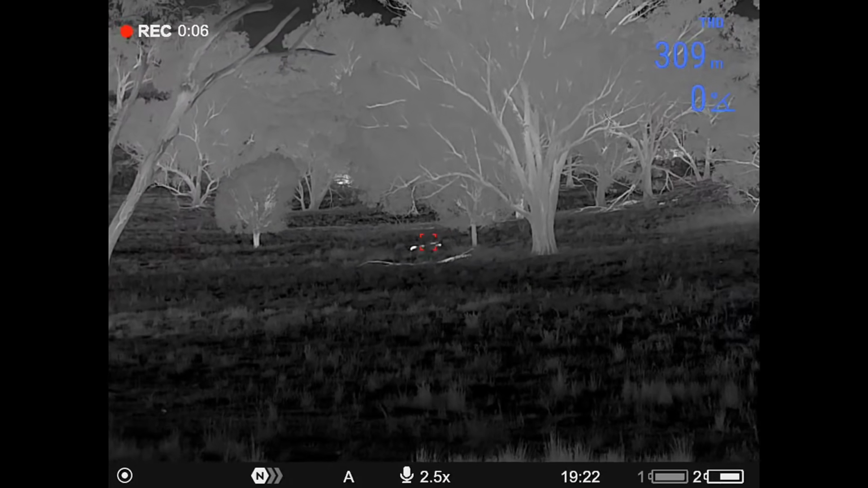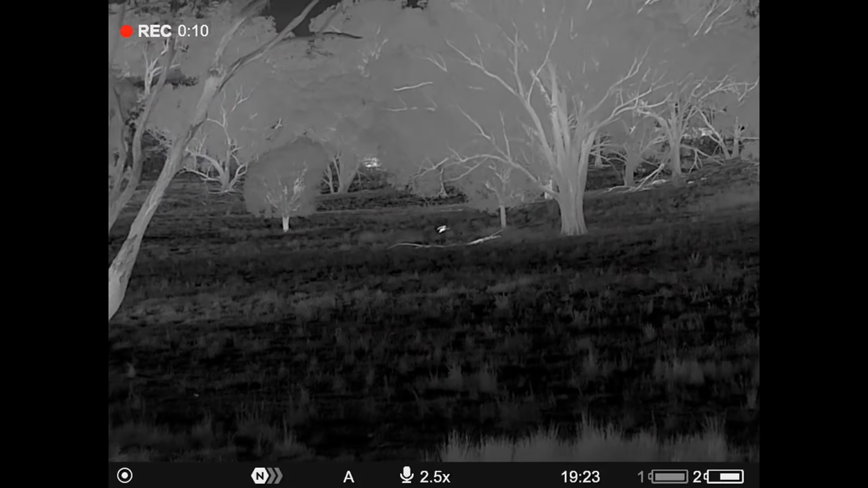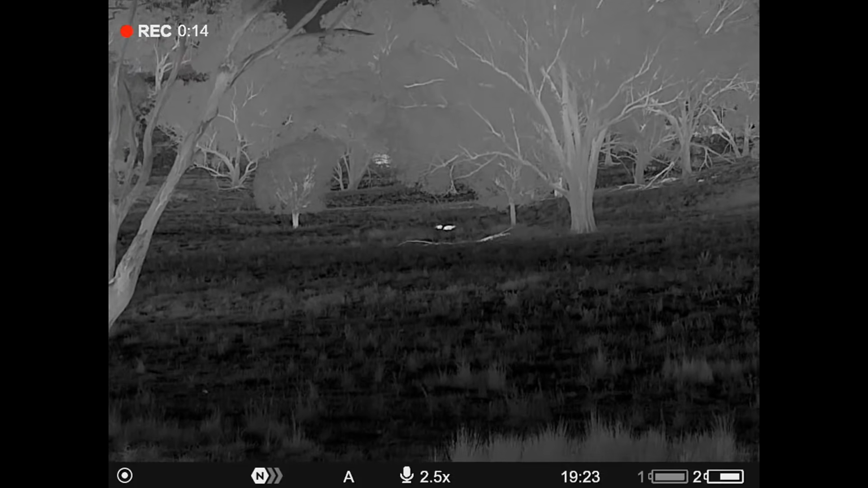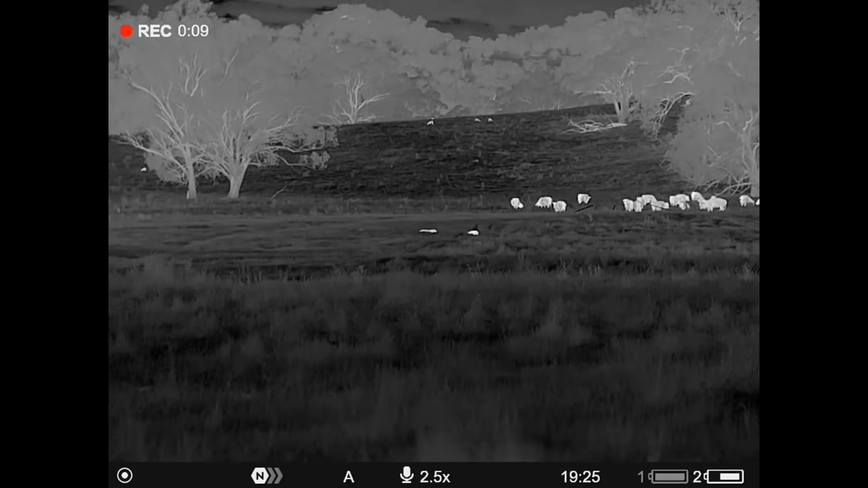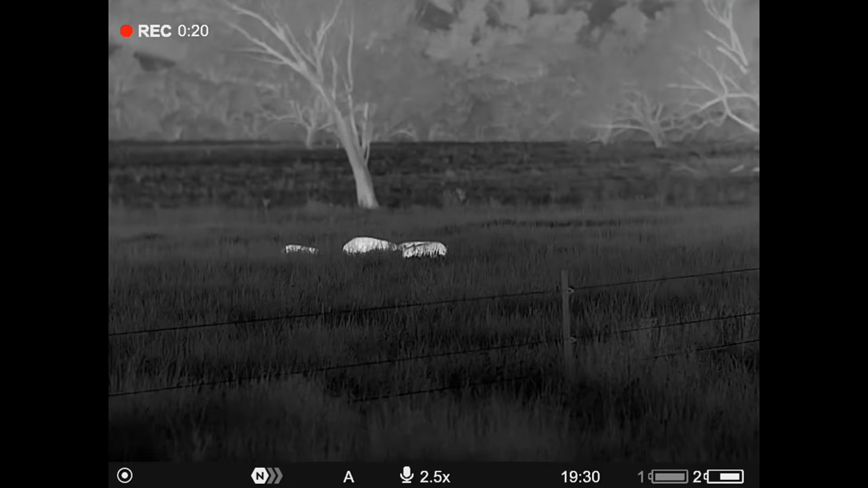Pigs, 300 metres away. Let's go and get on the hillside above them. Cut off their return route. The wind's good. See how close we can get to them. As long as I don't mix in with those cattle, I should be right. 200 metres. Keep going. Look at these guys mumming away.